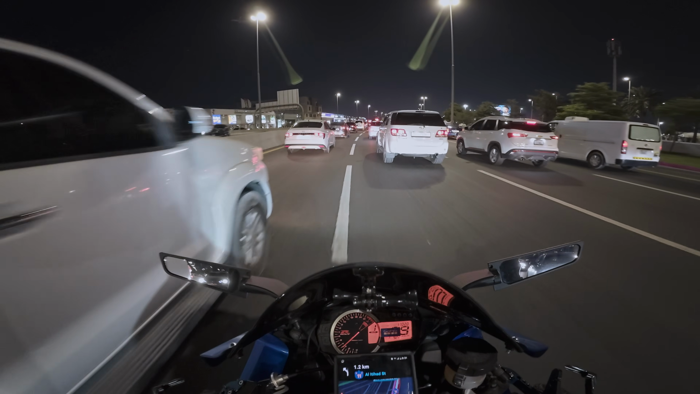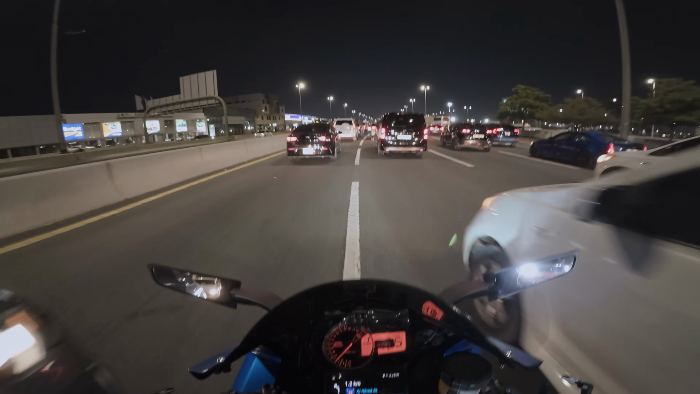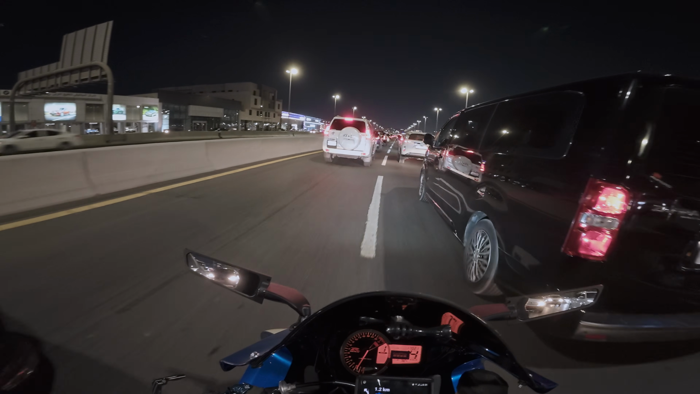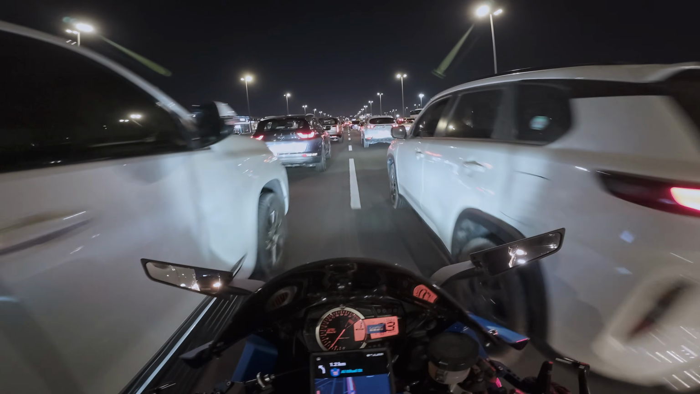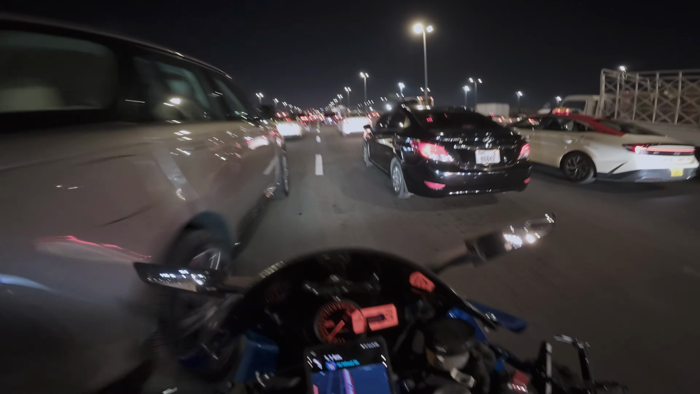And you know, sometimes you'll notice when you're filtering and people hear your bike, contrary to popular belief, there will be a group that will actually move towards your bike.